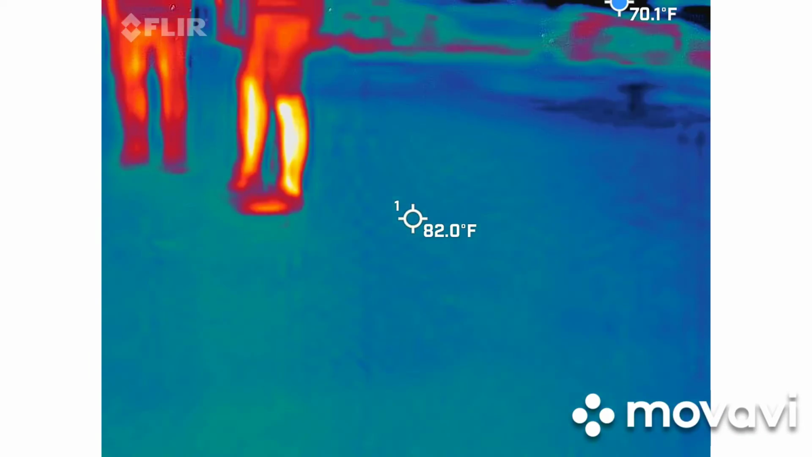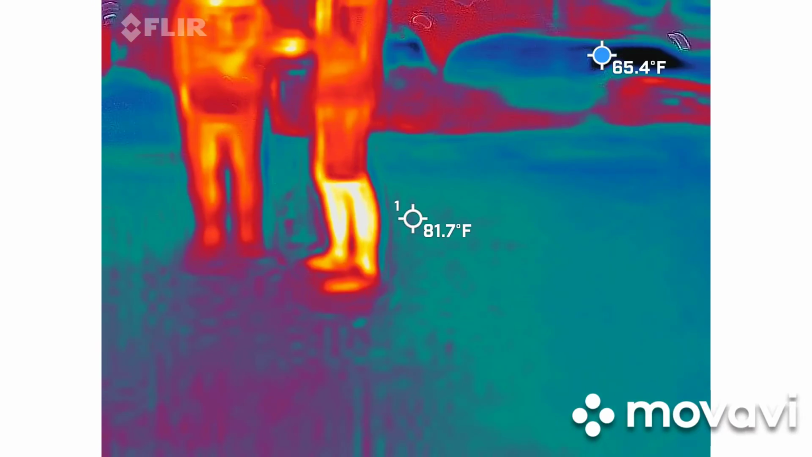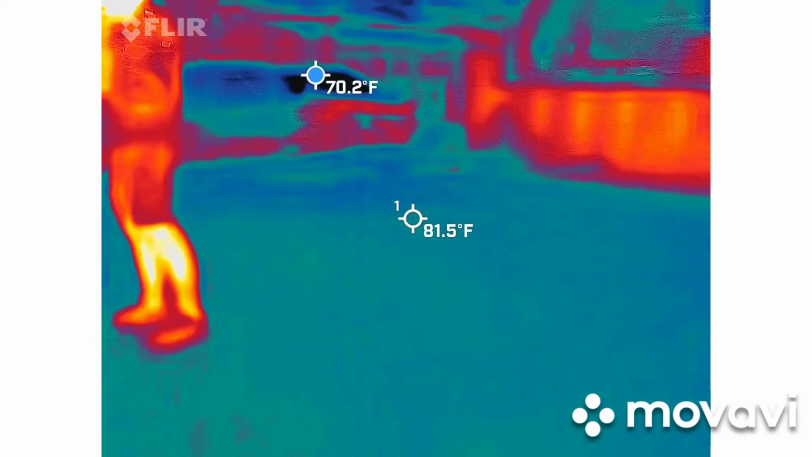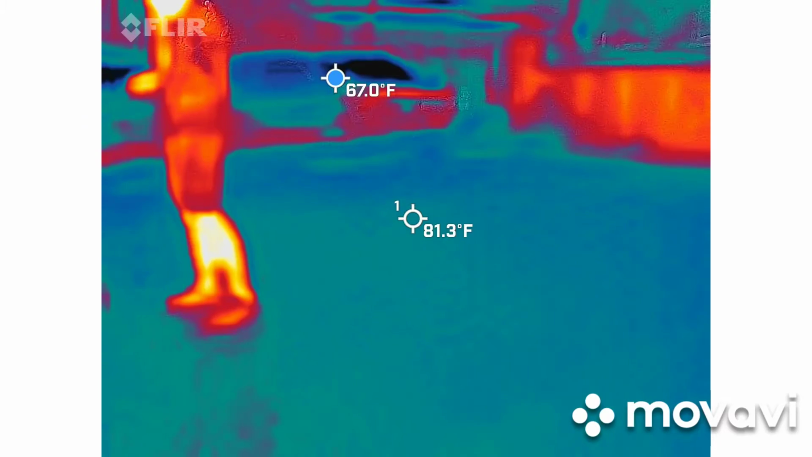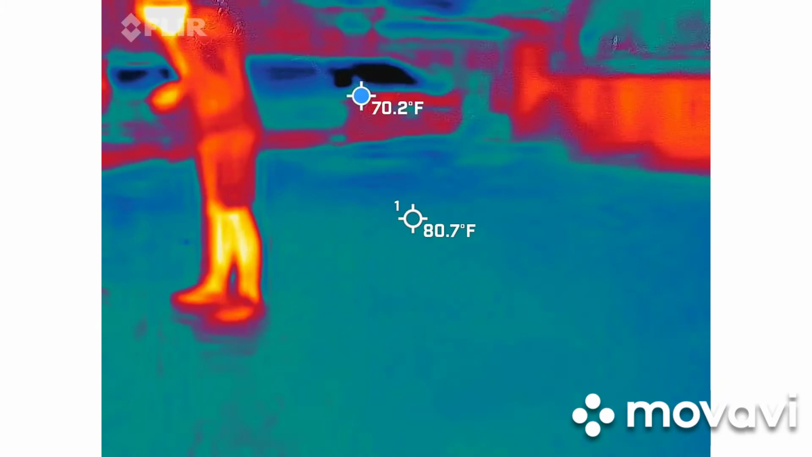How old are you, man? I have a hard time judging. My 15-year-old daughter is this tall. Like, come on. He's kind of tall, yes. You look like you got something to tell me.